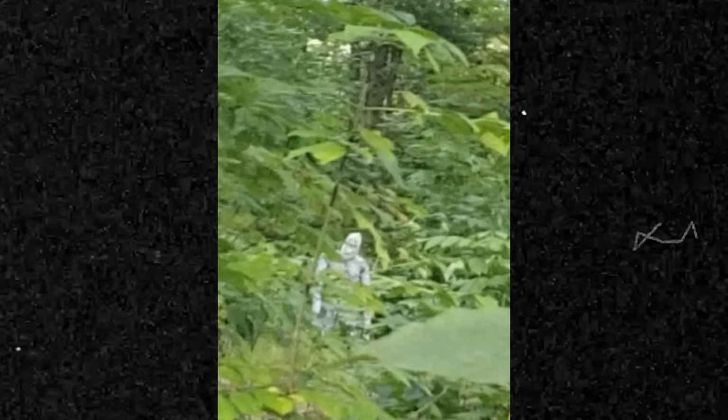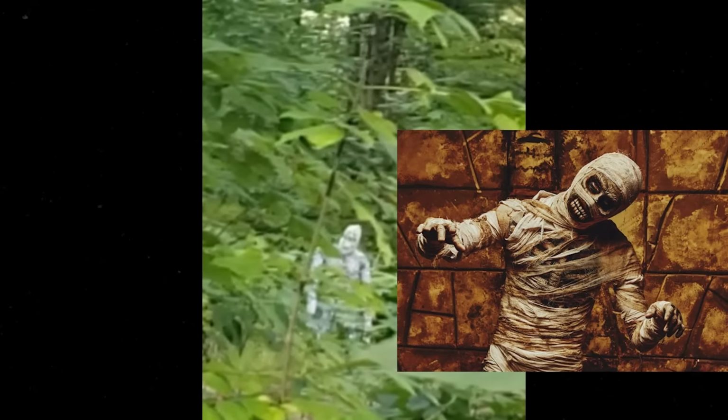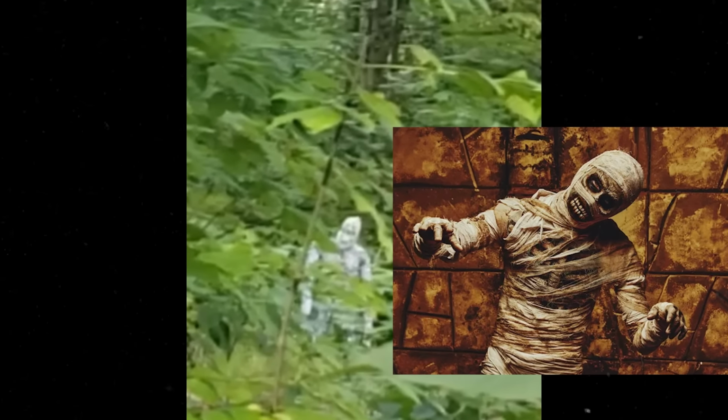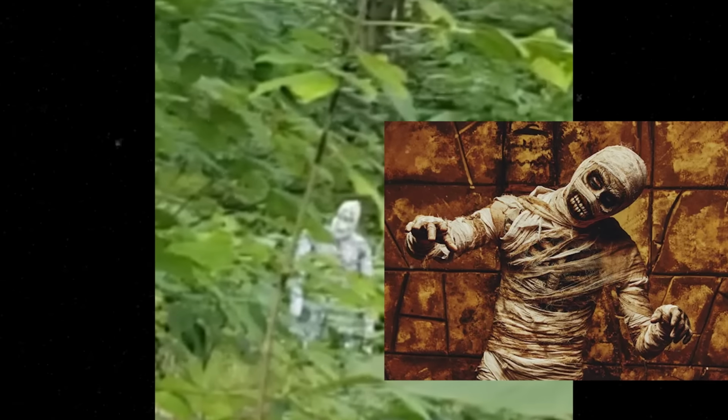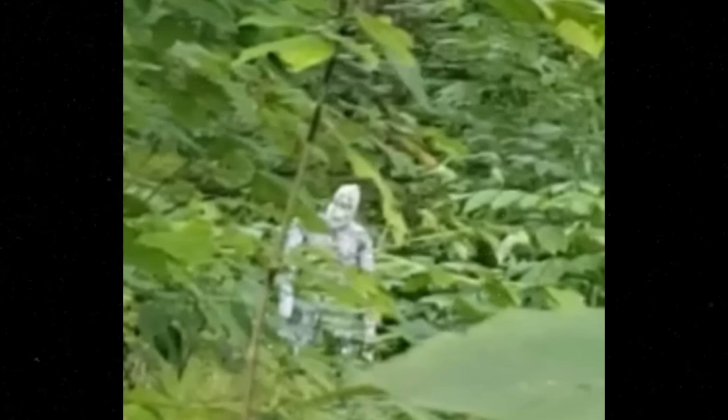This mysterious creature looks a bit like a mummy because it's covered in what appears to be long strips of white fabric, similar to how ancient mummies were wrapped. What do you think about this unusual creature?